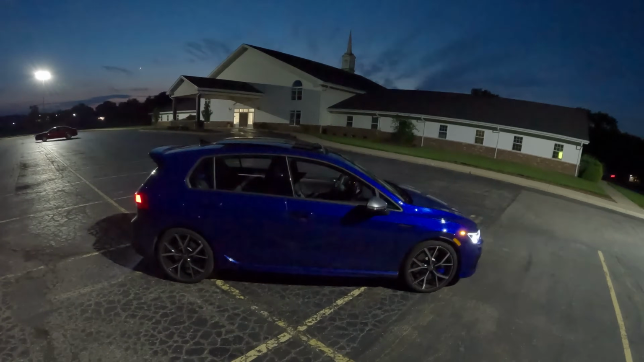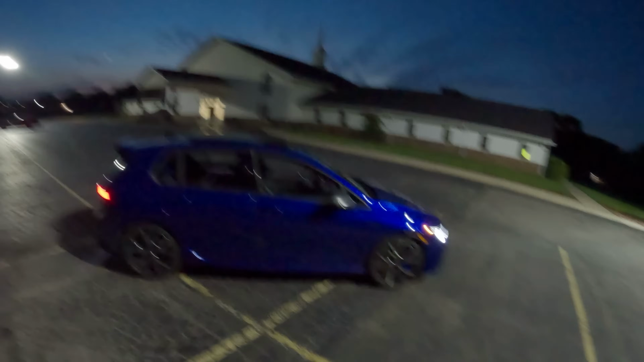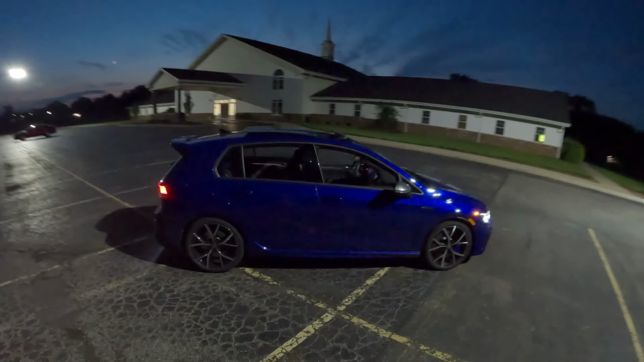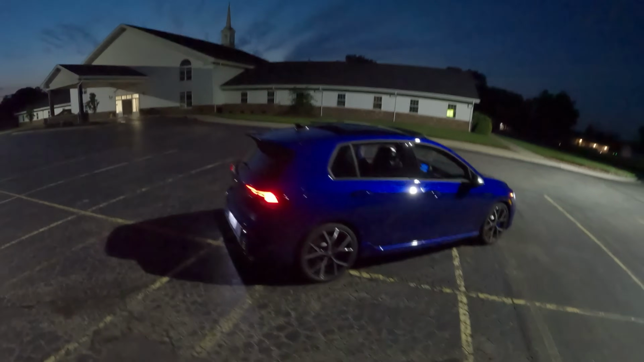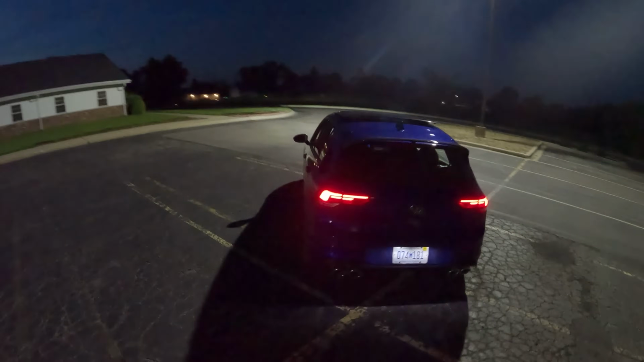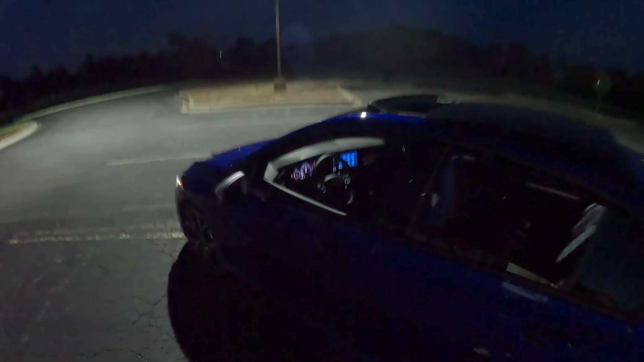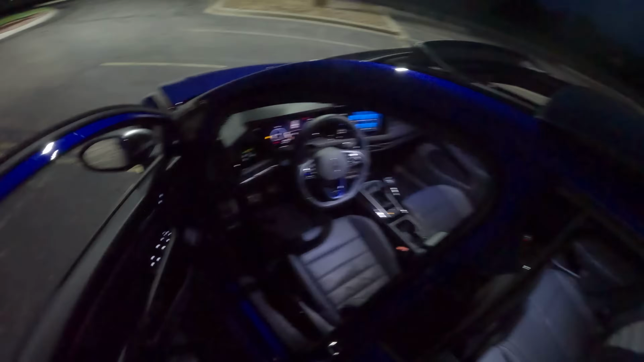So if you're after one of these, if you're after a manual, it is your last chance to get one. This one is finished in lapis blue, but if you don't like that, you can also have it in black or white. That's it. The Golf R is, of course, all-wheel drive, goes without saying, and this one, for the fourth time I think in this video, has the 6-speed manual transmission.